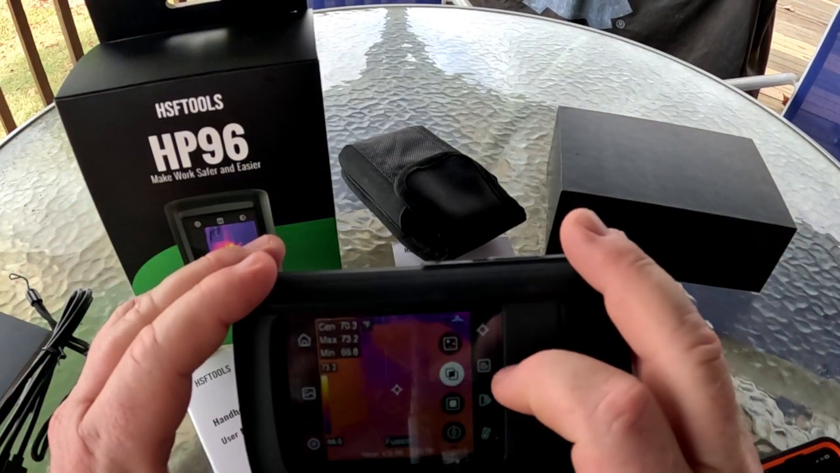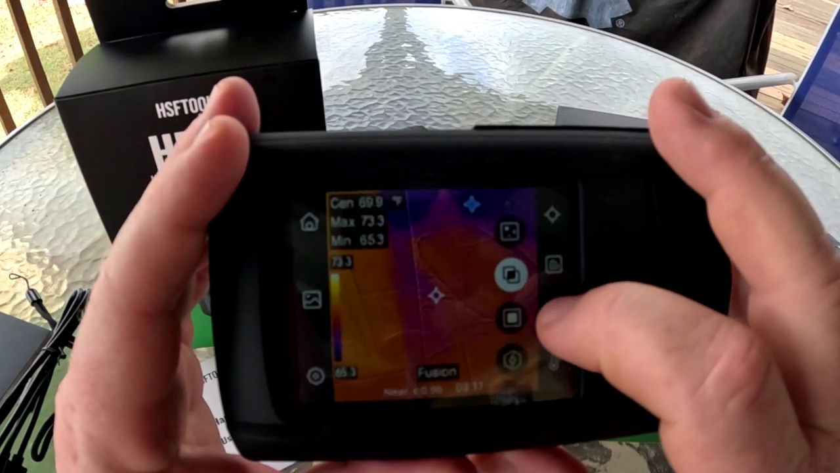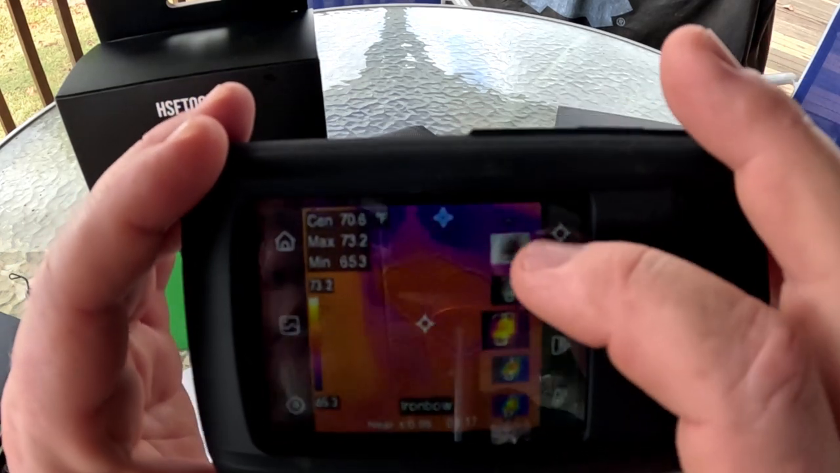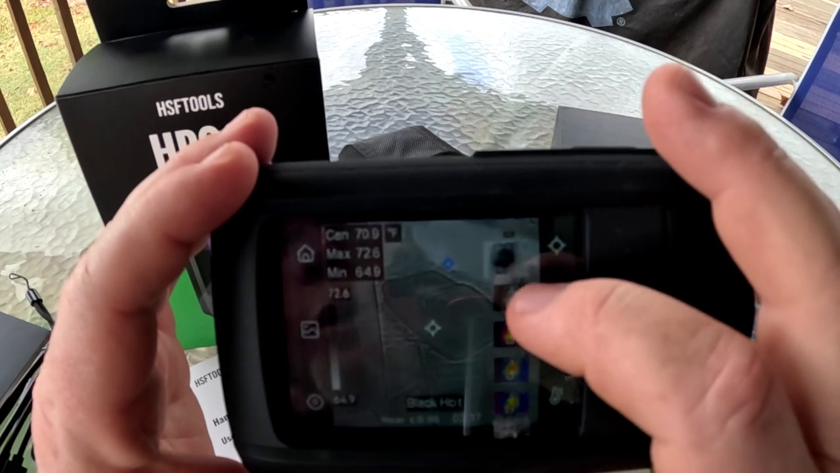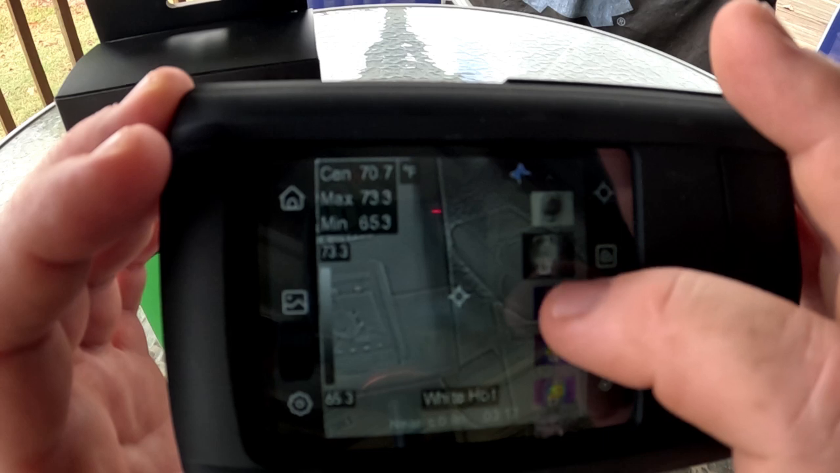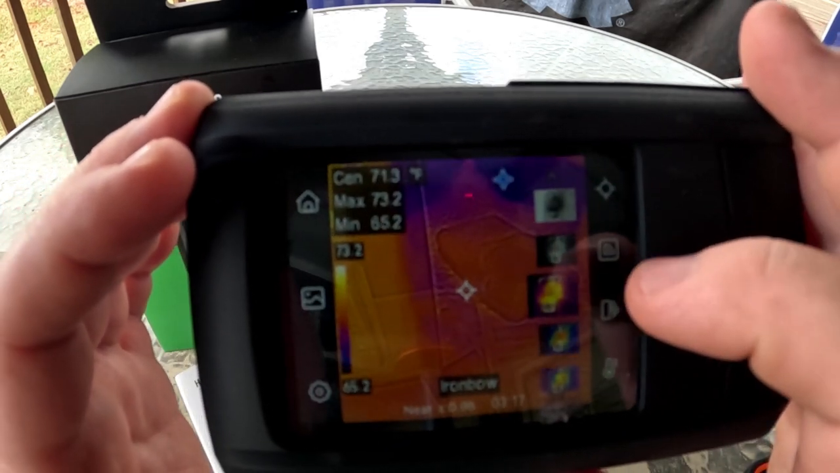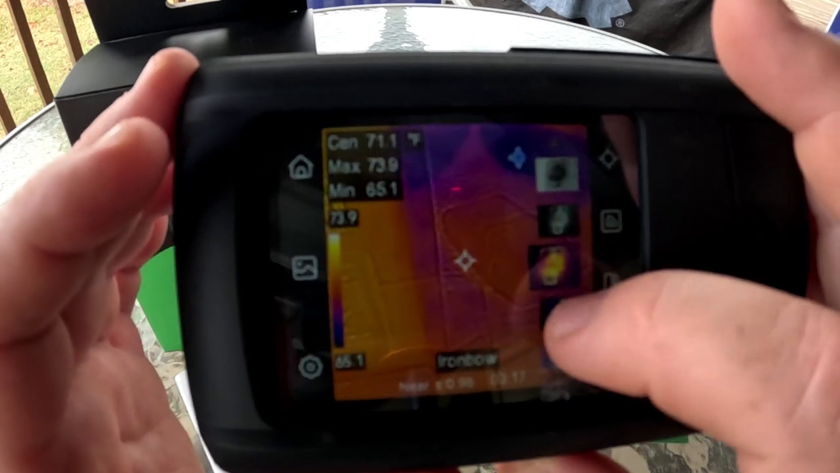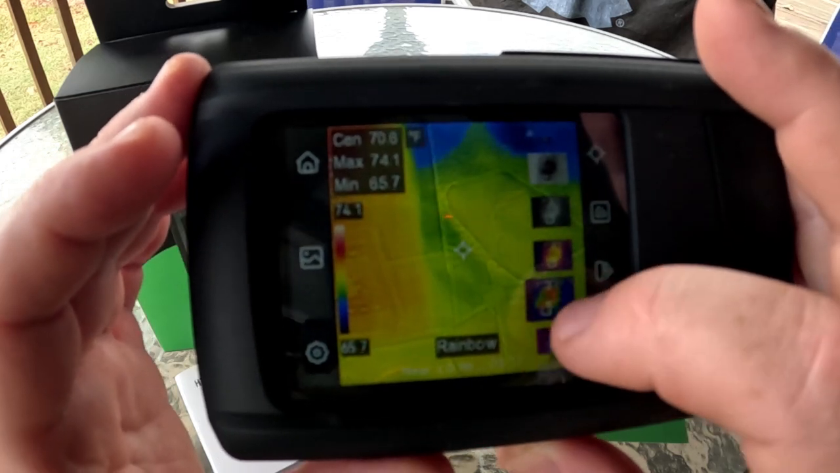But that's going to be your overlay for your digital image and your thermal image. If you go here, depends on what you like. You got your black hot. You got your white hot. And you have your iron bow. Usually it just says iron red or iron hot. This one says iron bow. And you've got your rainbow setting there.